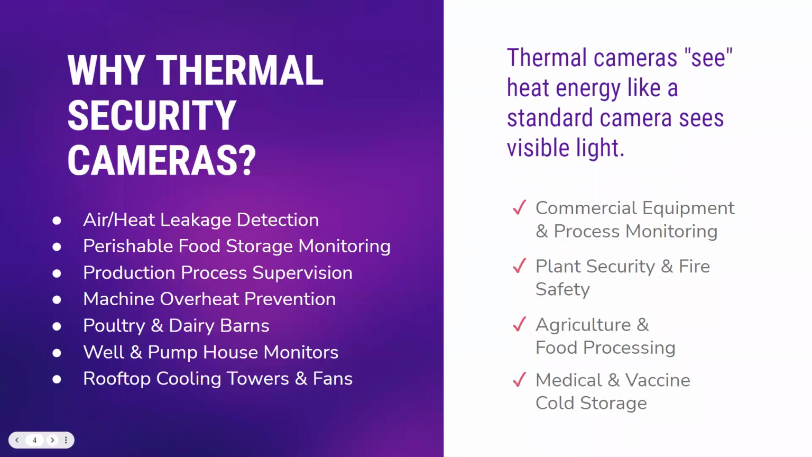So why thermal security cameras? Because they can detect things like air and heat leakage. They can detect perishable food, production process supervision, machine overheat prevention, poultry and dairy barns, as well as well and pump house monitors and rooftop cooling towers and fans. Thermal cameras see heat energy like a standard camera sees visible light. So you can utilize these in commercial equipment for process monitoring, plant security and fire safety, agricultural and food processing, and medical and vaccine cold storage.